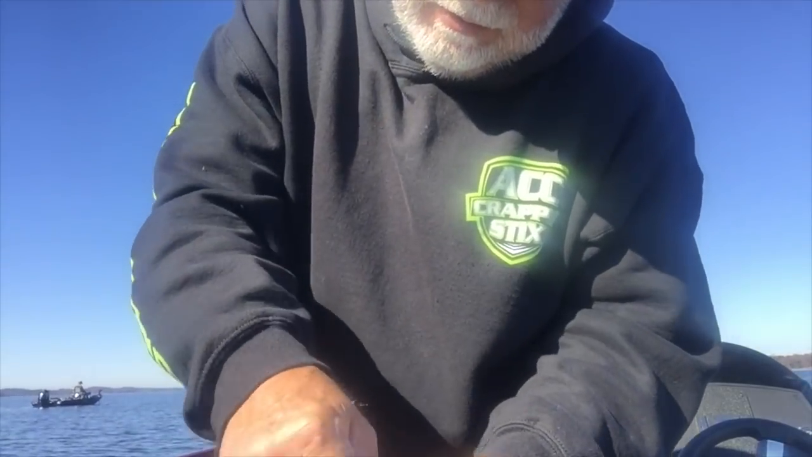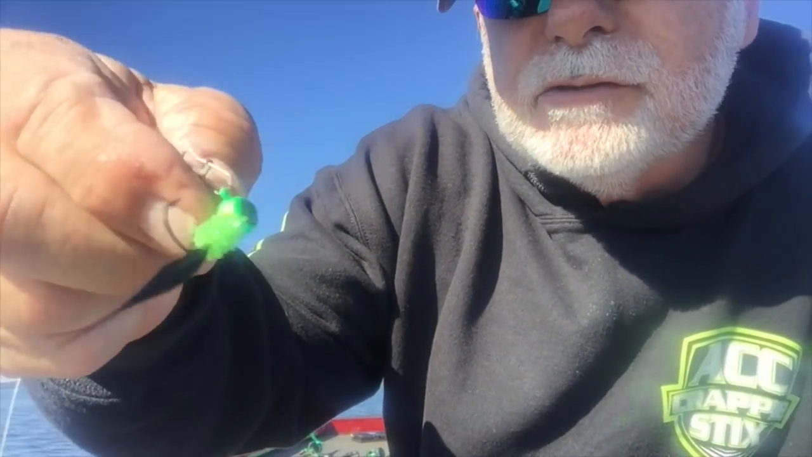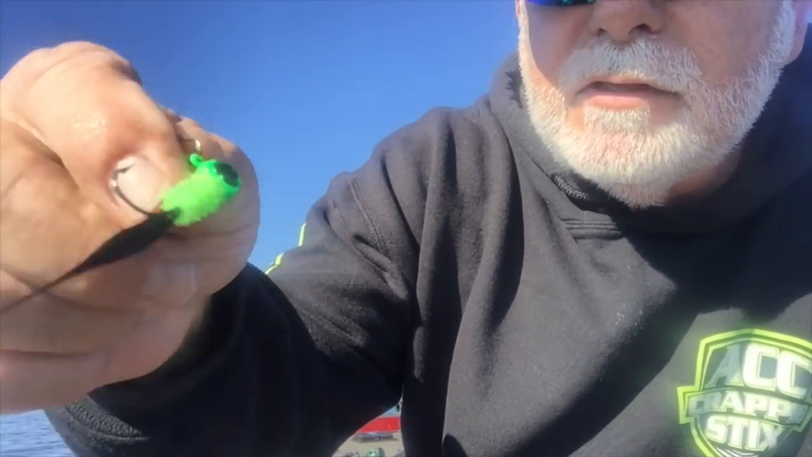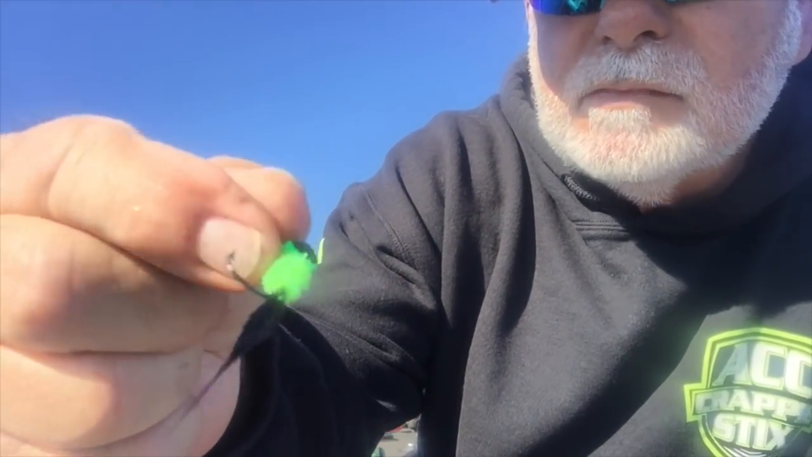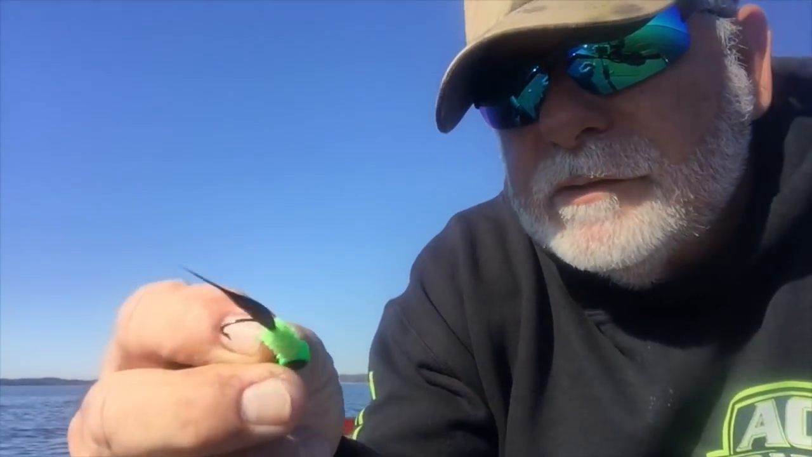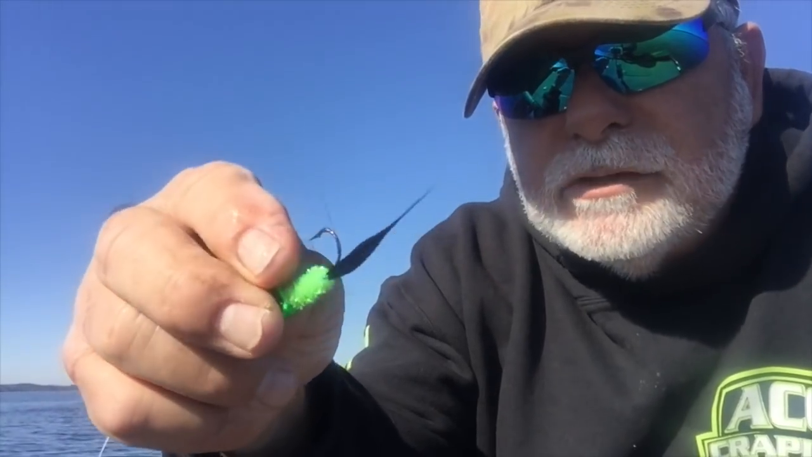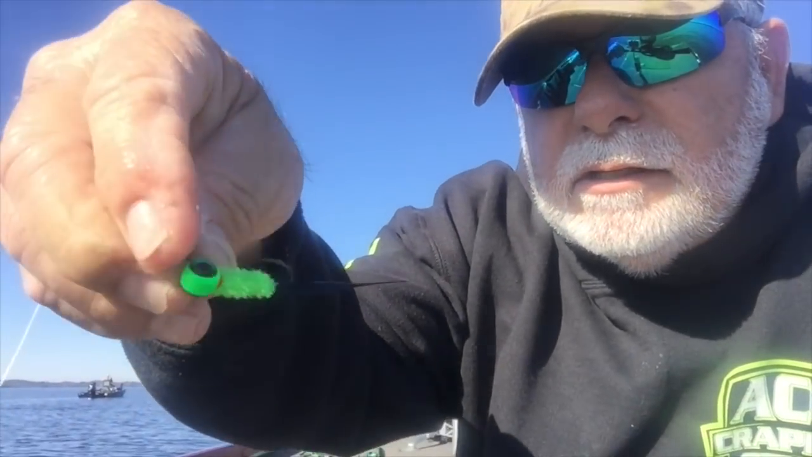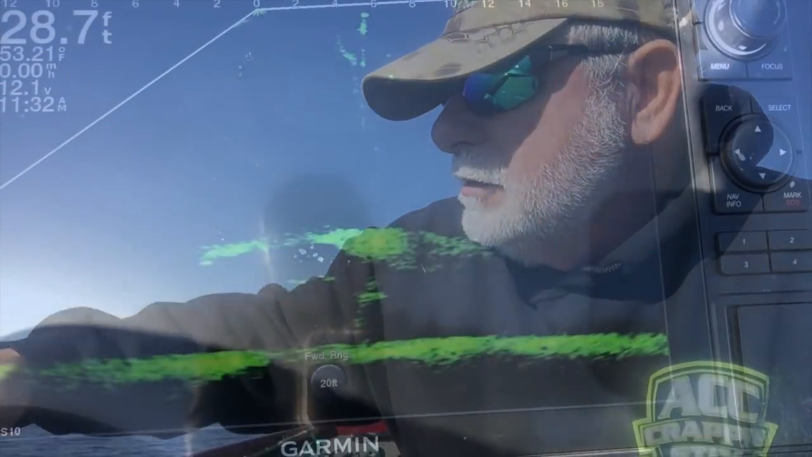Get out of there. Guys, if you're looking for a good jig head, check that out right there. This is an ACC Crappie Sticks 1/8 ounce jig head, and it's perfect if you like to fish with plastics. It's got a little barb on there, and I cut the barb off and used it as a hand-tied jig. That was my first drop with it and my first fish.